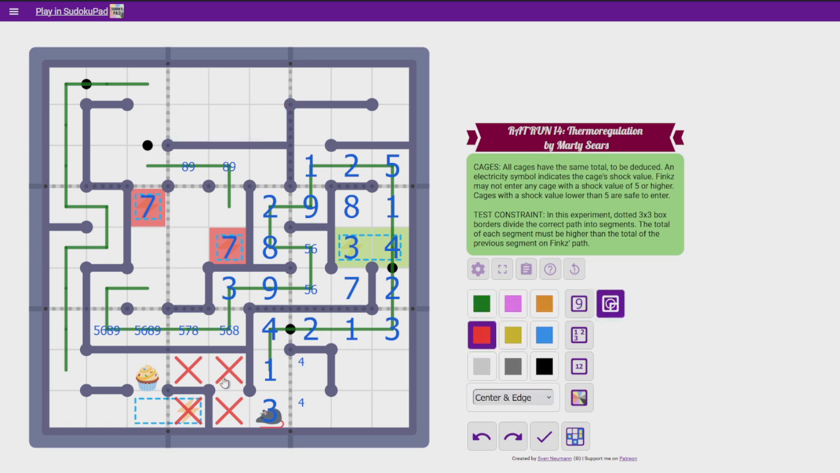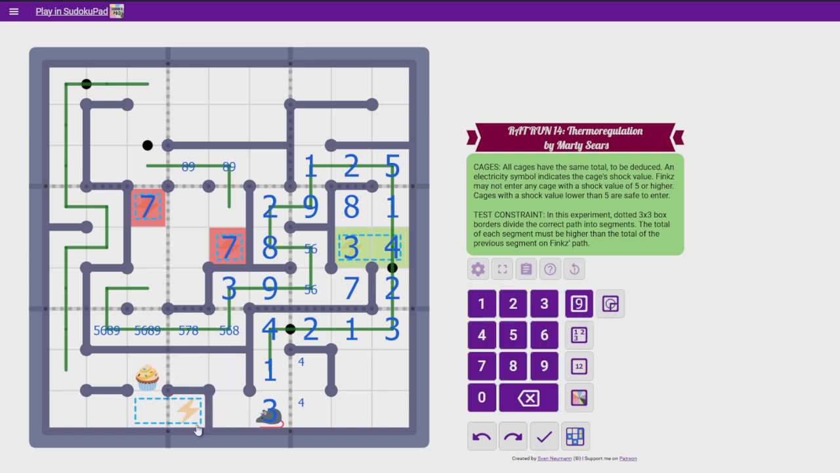I can unmark these. I know we're not gonna pass through them, it's fine. Let's clear up the board a bit. These add up to 7 now, don't they? So they are either 1, 6 or 2, 5. Can't be 3, 4 because that's 3. So this cage is probably unsafe.